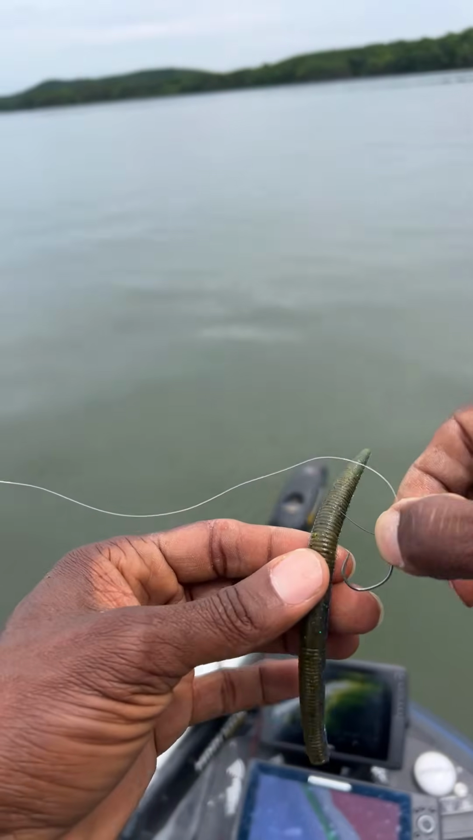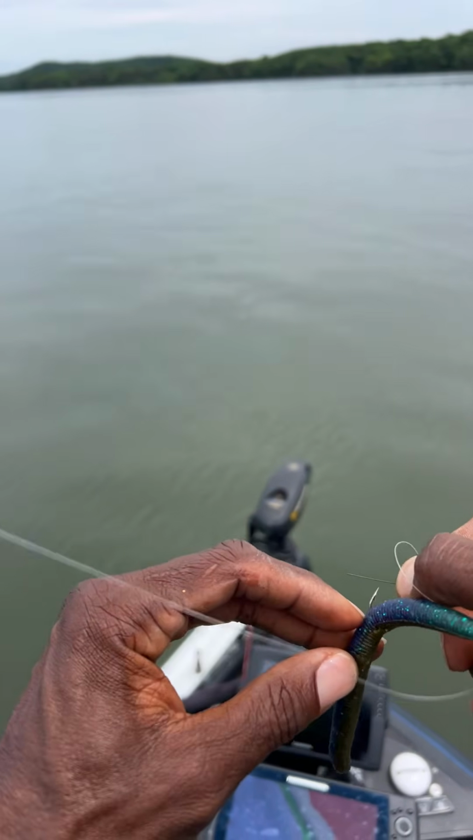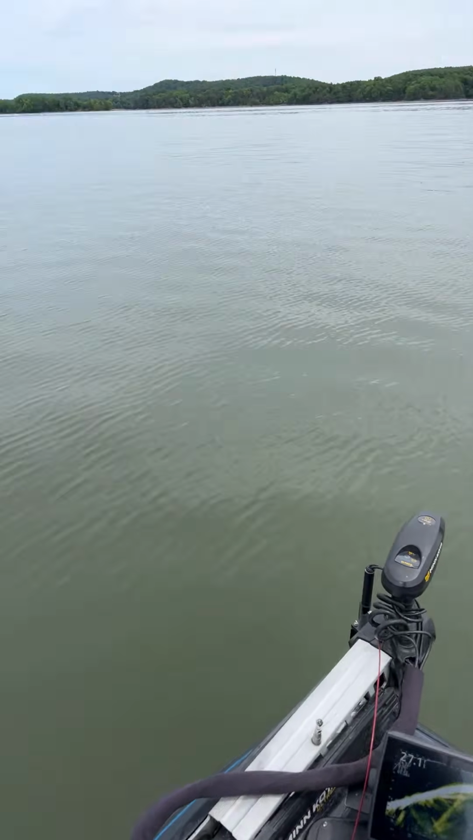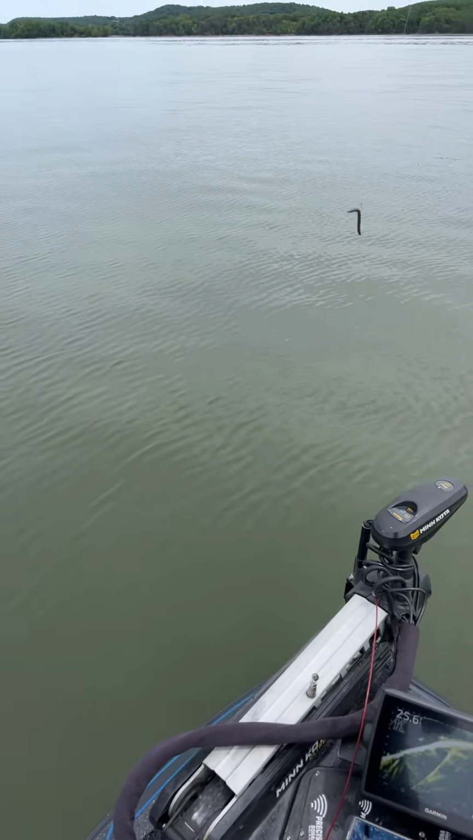All right, let's go ahead and change this up. This worm is getting kind of beat up. I know Frisco would change the worm out now, but you know Frisco. I keep using my worms even when they break in half. I just glue them back together and keep it going, Frisco.